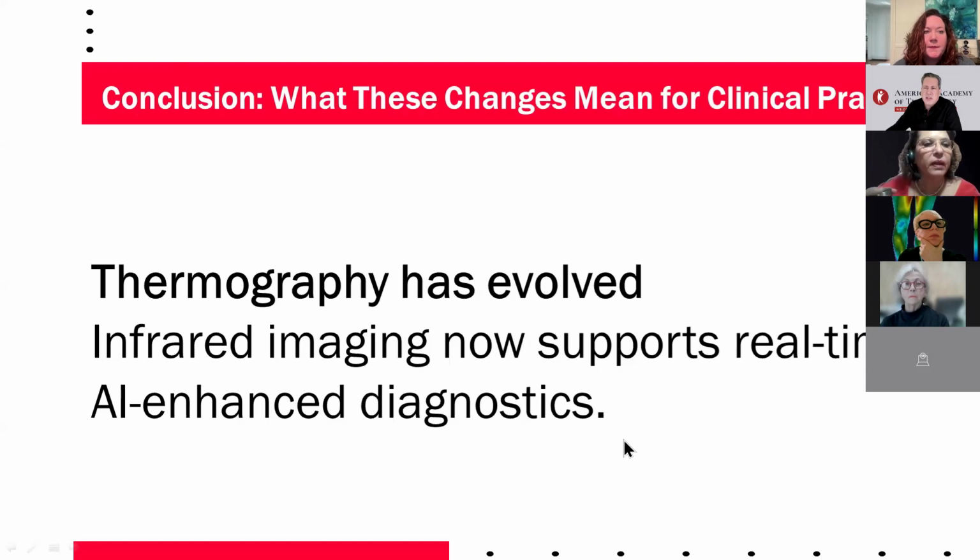Conclusion, infrared imaging has transformed the way we use thermography from real-time diagnostics to AI-enhanced accuracy. These advancements allow us to integrate imaging into point-of-care practice across multiple fields. This isn't just a technical upgrade, it's a shift in how we approach diagnosis and treatment planning, especially in high-impact areas like vascular health, neuromodulation, and quality. Thanks so much, and we are open for questions.